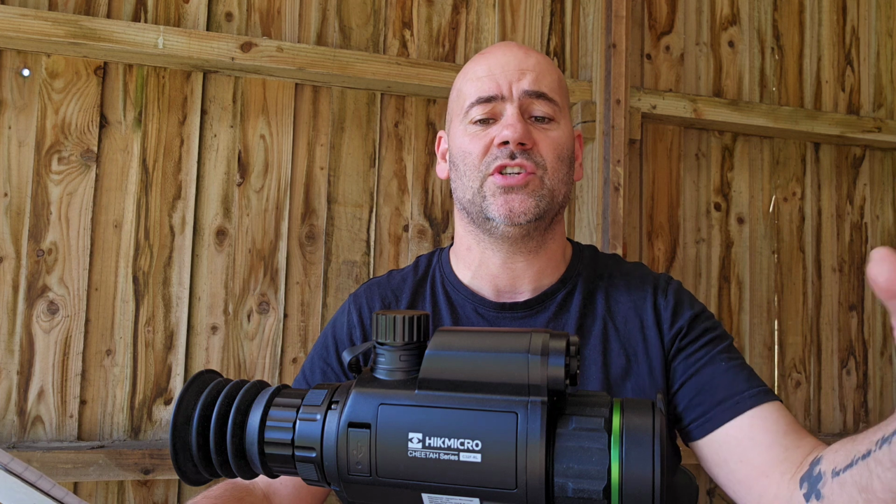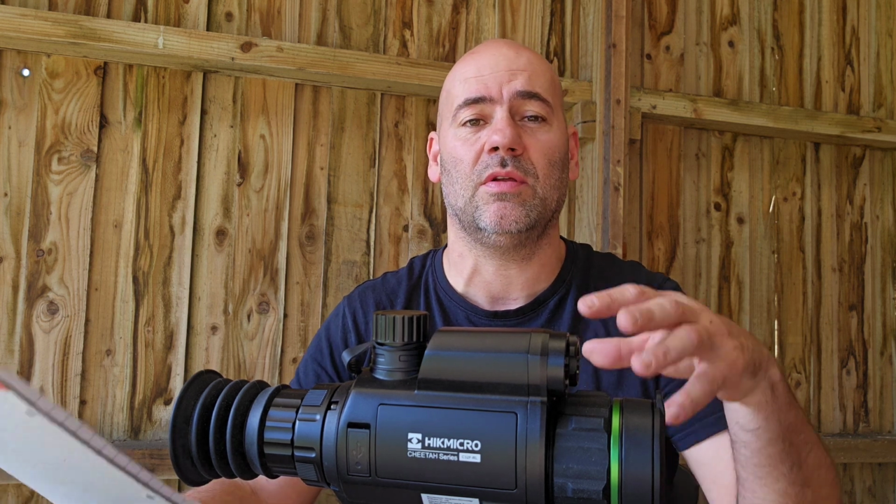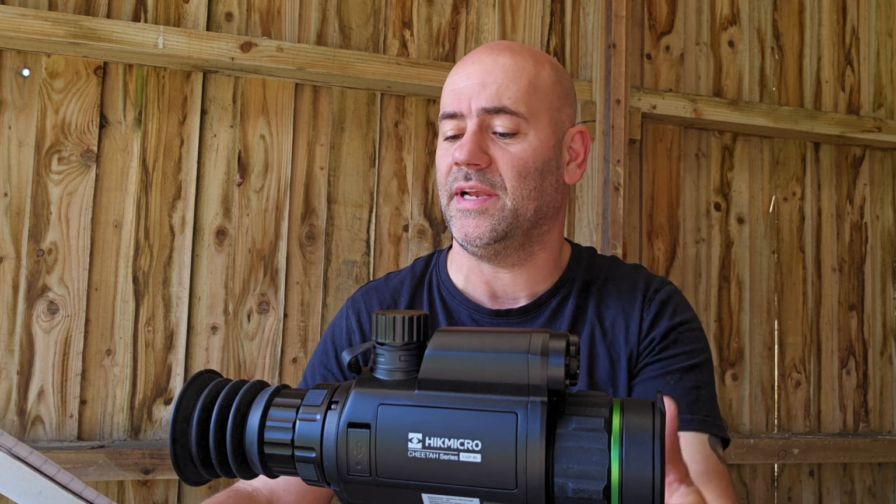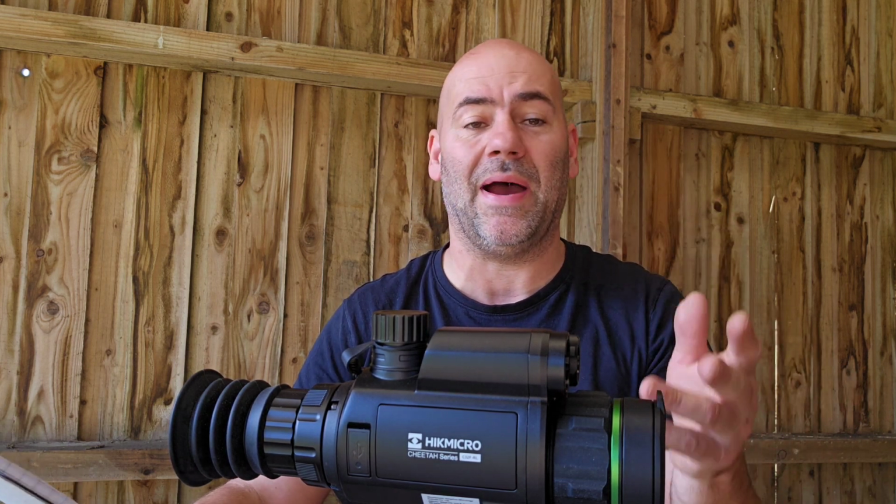So price, 550 quid. For any day and night vision scope with built-in IR, laser rangefinder and a ballistic calculator, 550 is not a lot of money. Maybe to some people, but I understand that. But for what you're getting in this day and age, 550 quid is actually quite a reasonable price. It's compact, it's nice and light. You do have the built-in IR, laser rangefinder, ballistic calculator, a battery charger.